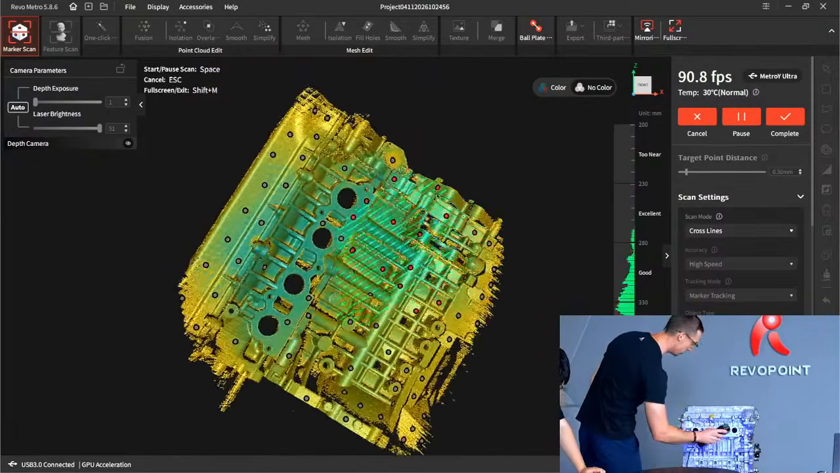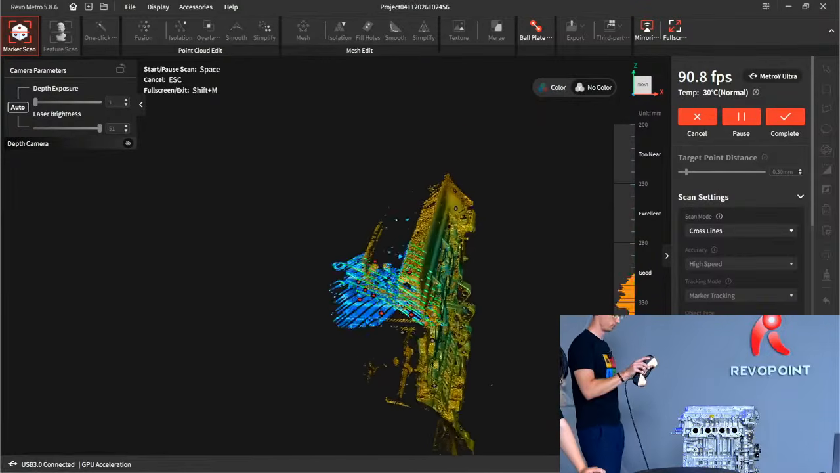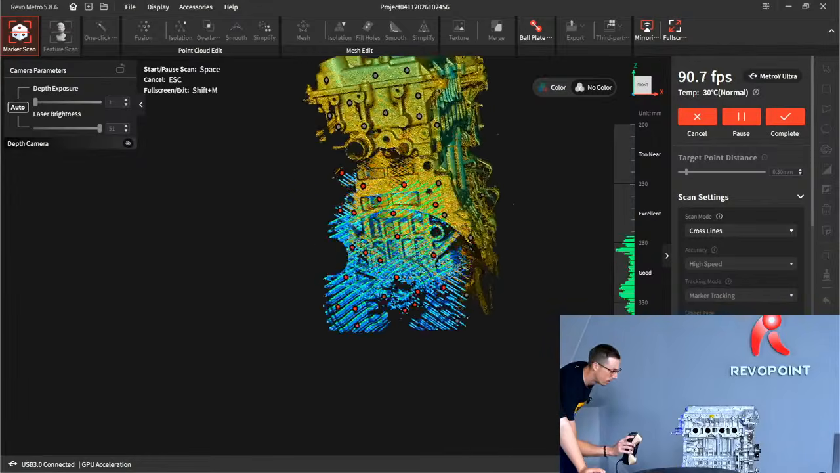I mean, this is a very pleasant scanning experience. I remember scanning this in the early days. Had to be so patient. Yeah.